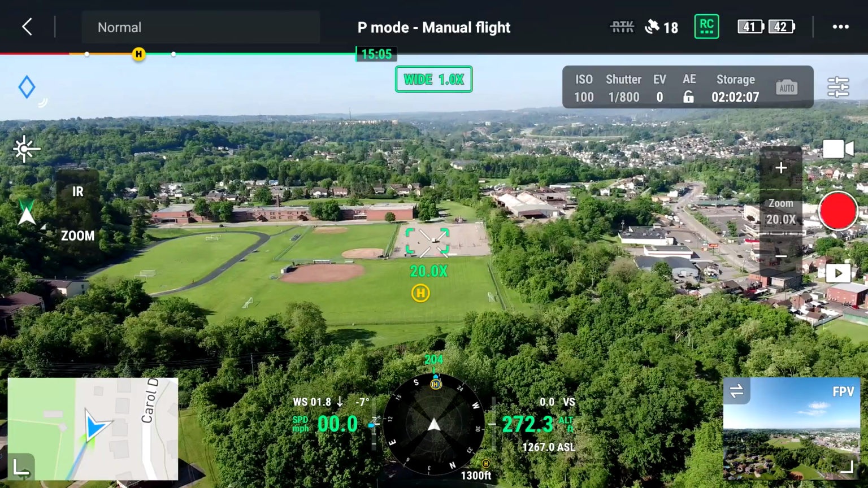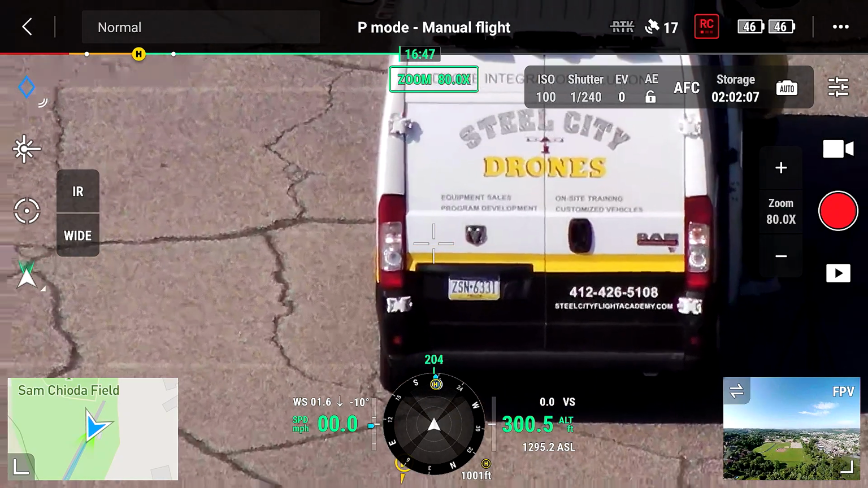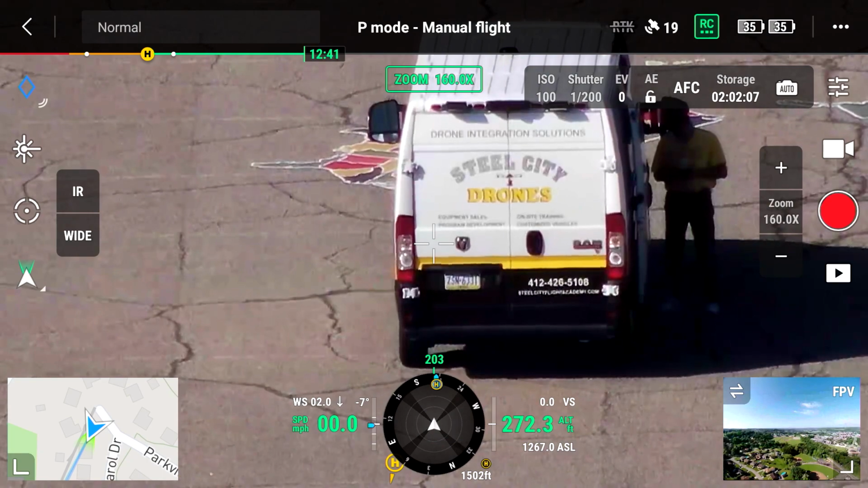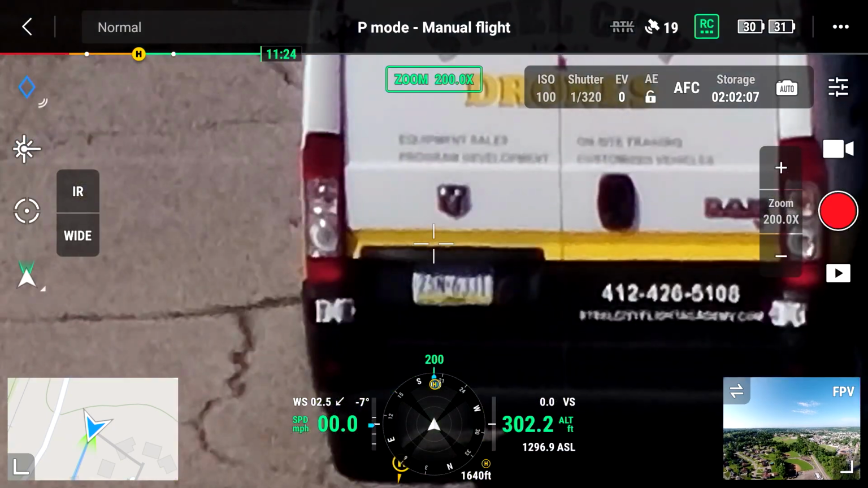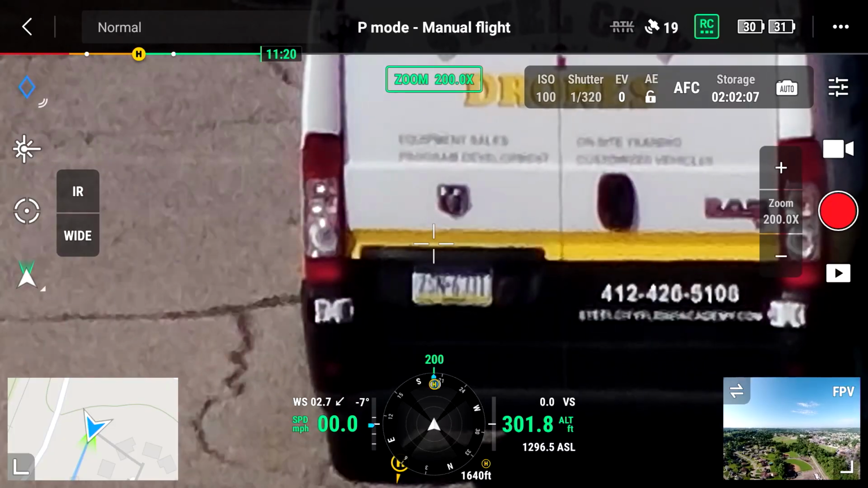Now, let's go ahead and put the H20T on the Matrice 300. You can see how clear this is. And we can keep going back and back and back. In fact, we're able to go easily 1,400 feet away and still clearly see it. Once we get to about 1,500 feet away, the pixelization starts getting really on the borderline of being able to see that. So I would consider the H20T camera's limitation on this test to be right at 1,400 to 1,500 feet.